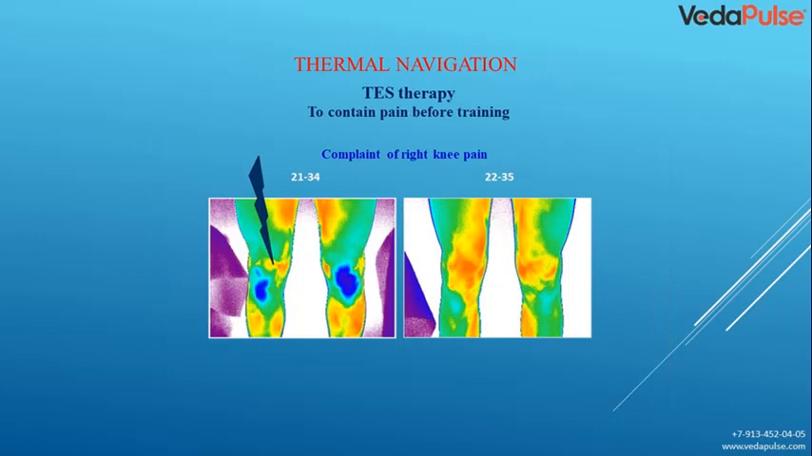Test therapy helps in relieving pain in athletes before training. Pay attention that this is the place of complaints that the athlete had before training. We used test therapy and as a result contained that pain syndrome. We can see that the asymmetric image was transformed into a symmetric one. He had a serious race, 180 kilometers in the Altai Mountains, and finally he finished it with no pain.